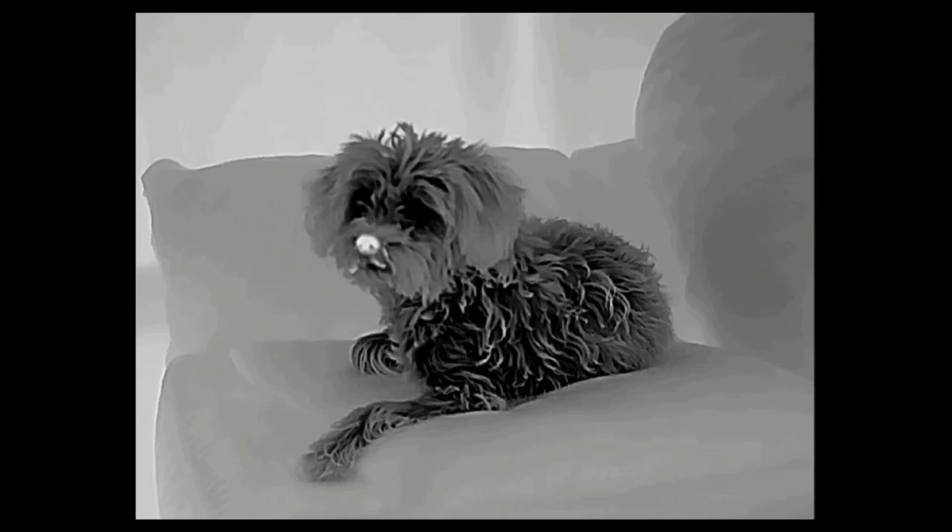HTI, yeah, home run all the way. Again, this is an HTI made HT-C19 thermal scope with a 35mm lens and a 640 core. So really awesome. I'm definitely happy with it. Time will tell.